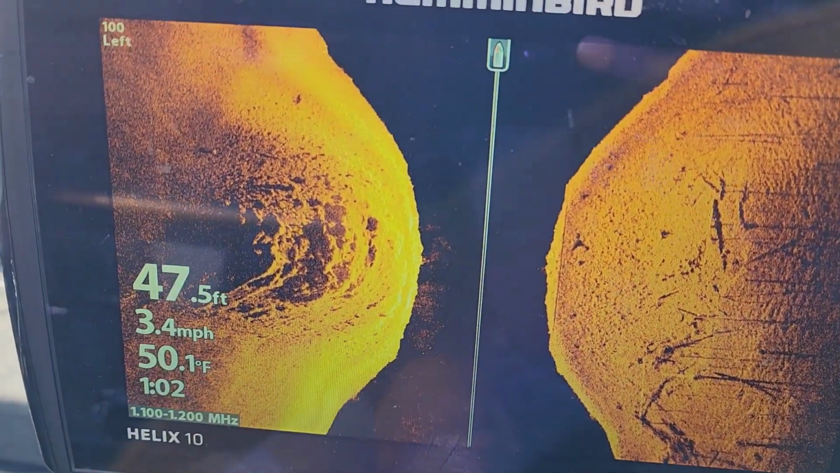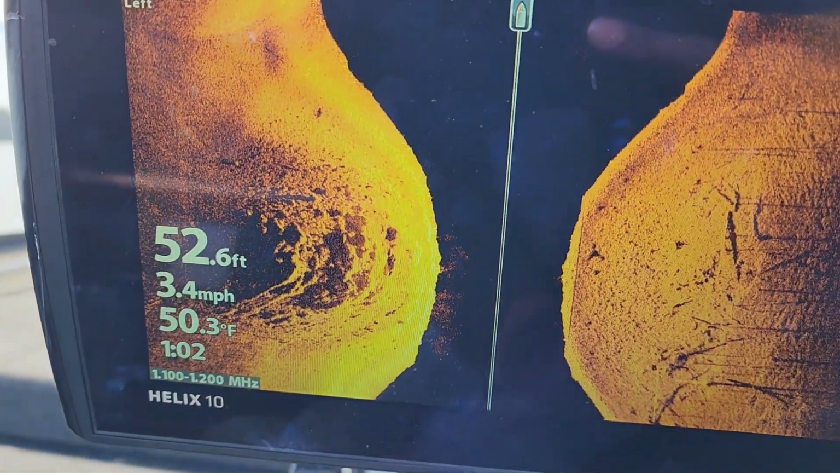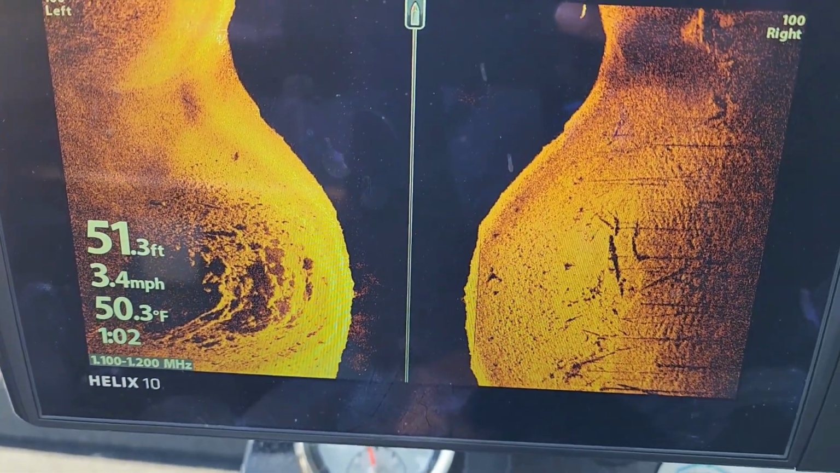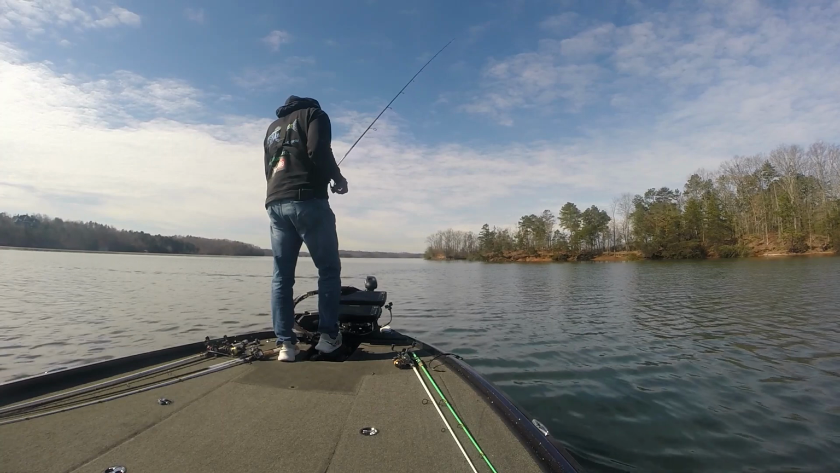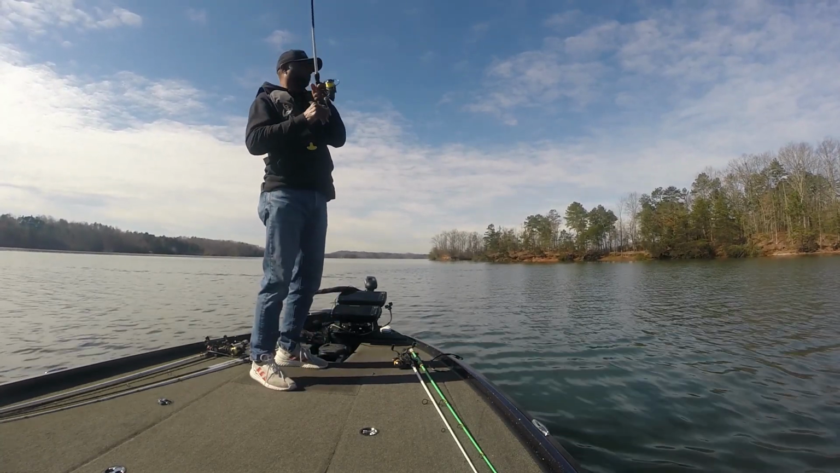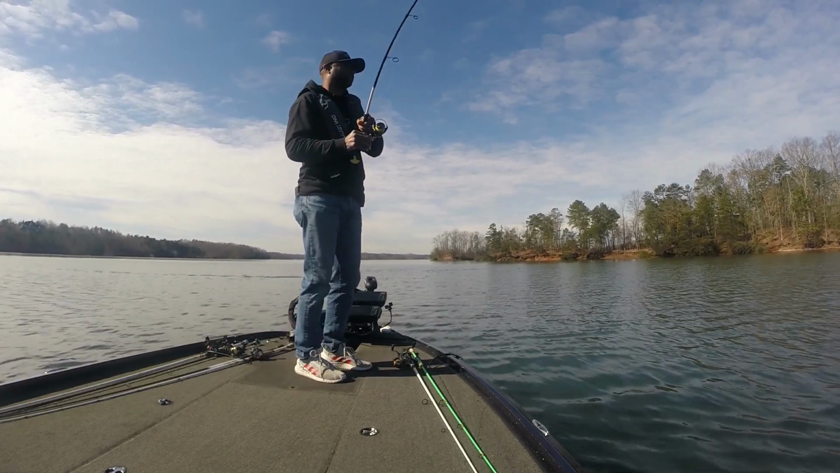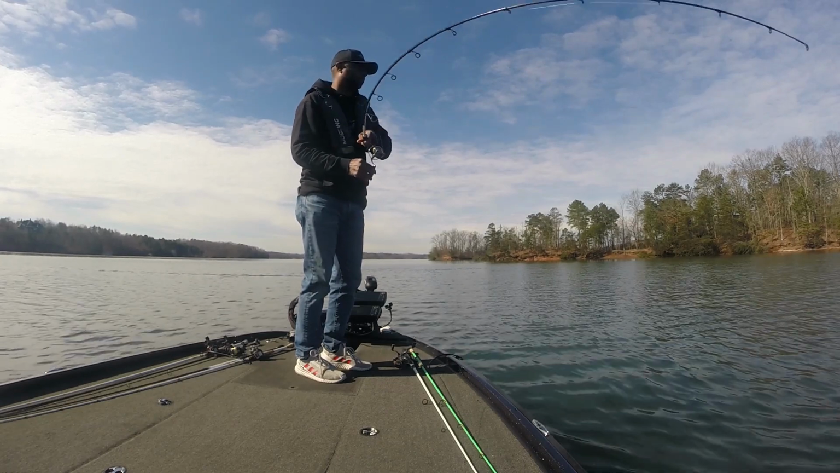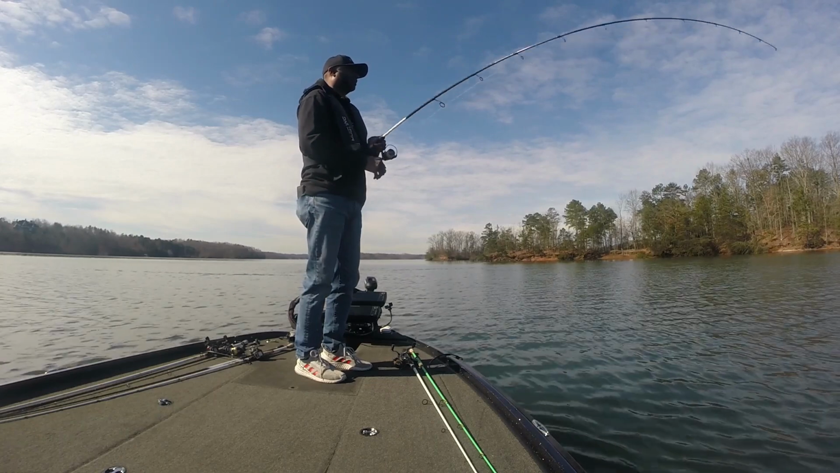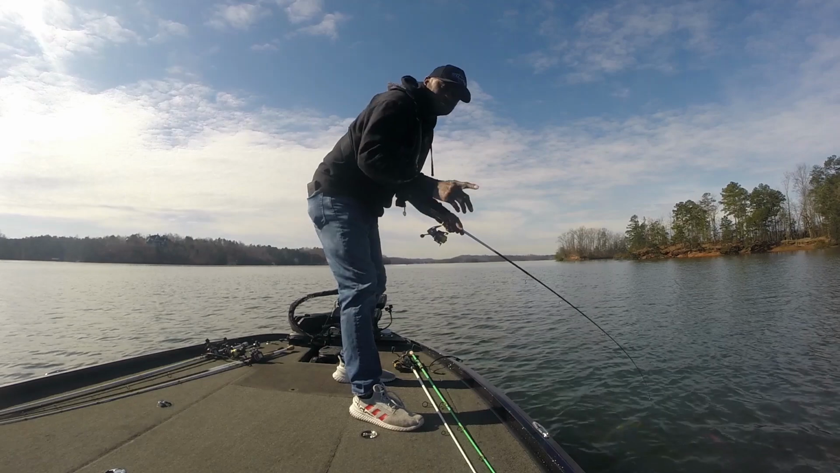And depending on the depth, once I throw that down there, I may pick up something like a rock crawler, something like that, bang that off the rocks a little bit. But it's fun, guys. Got to get out here and use those electronics. So let's get to work.